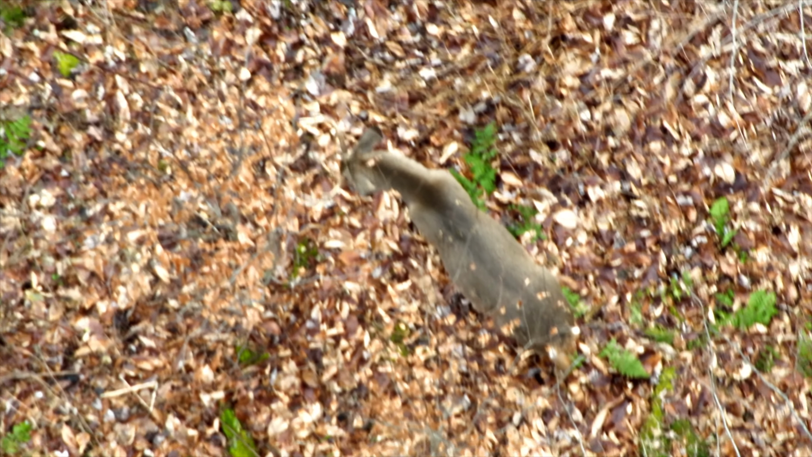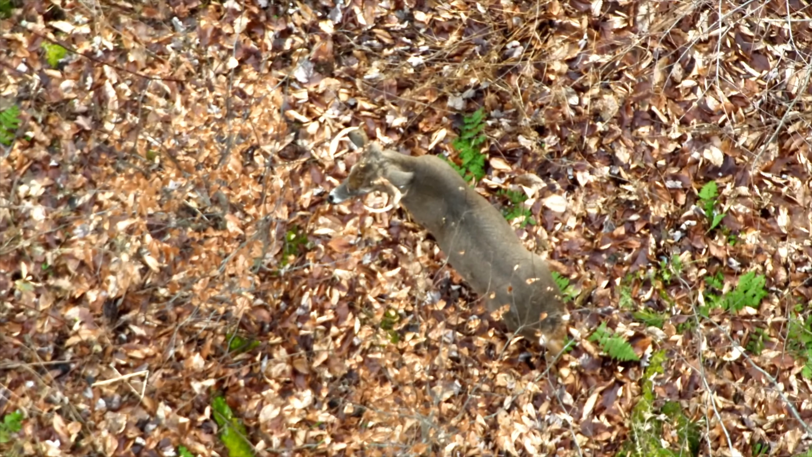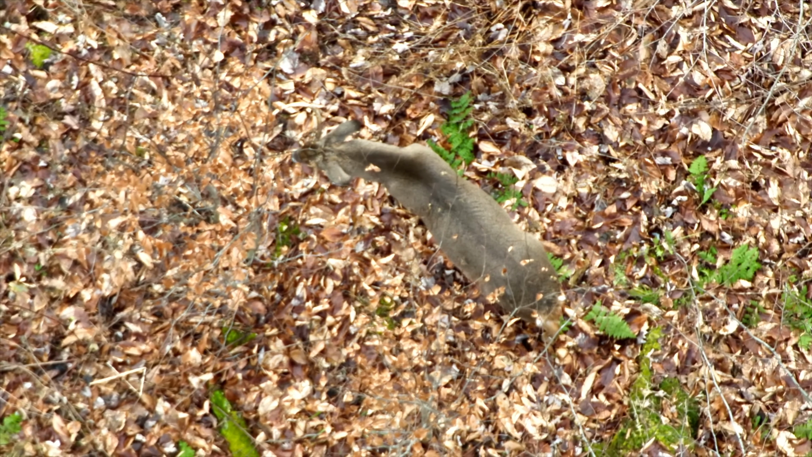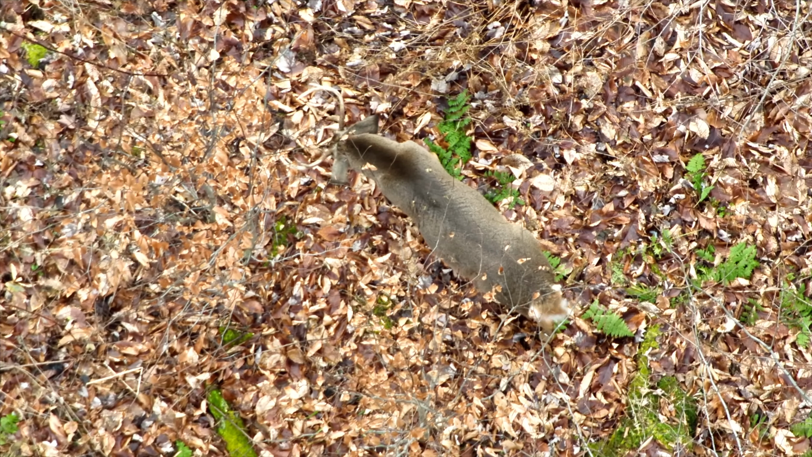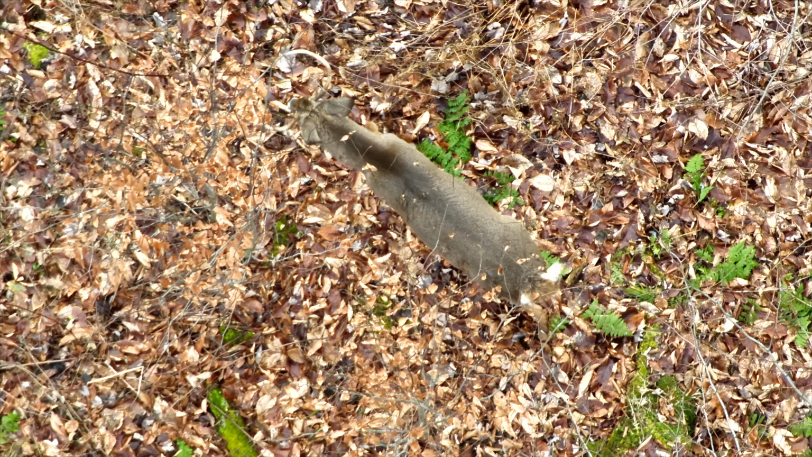Now again, back on this flight at this point in time, this was the first big buck that I had found with the drone. So I was pretty pumped up about it, and made sure I spent a few extra minutes getting some good video of this buck.